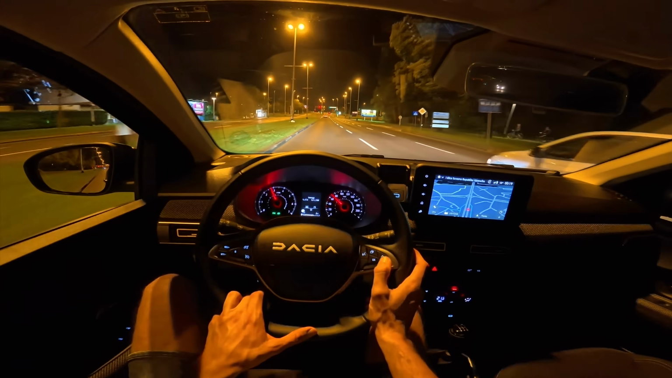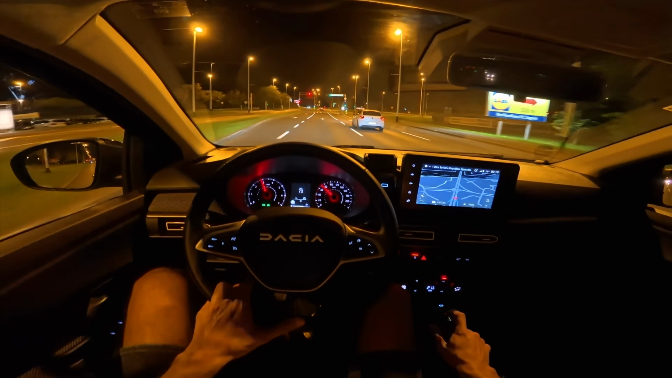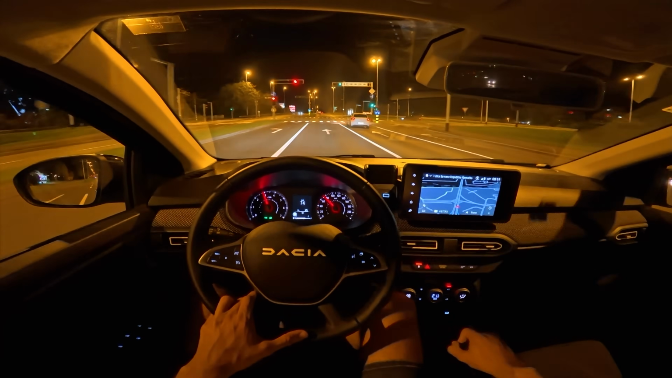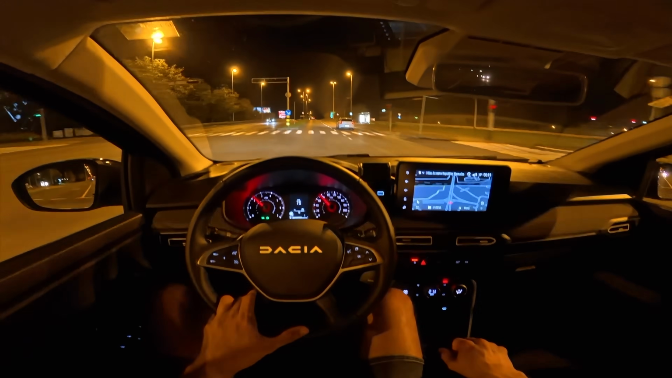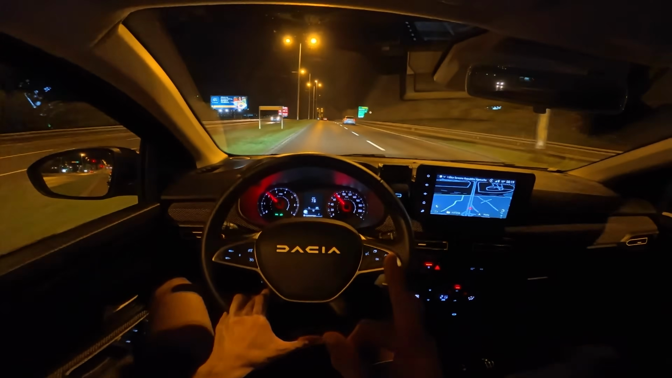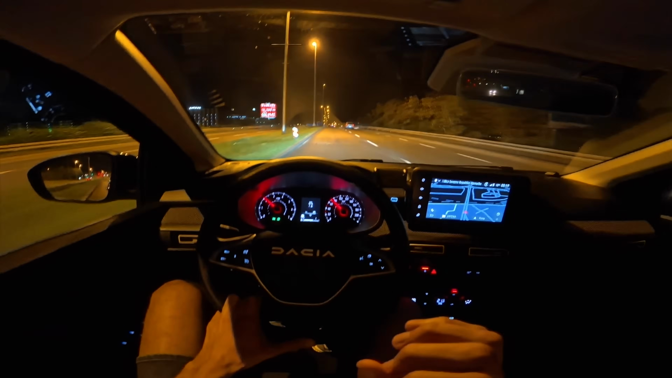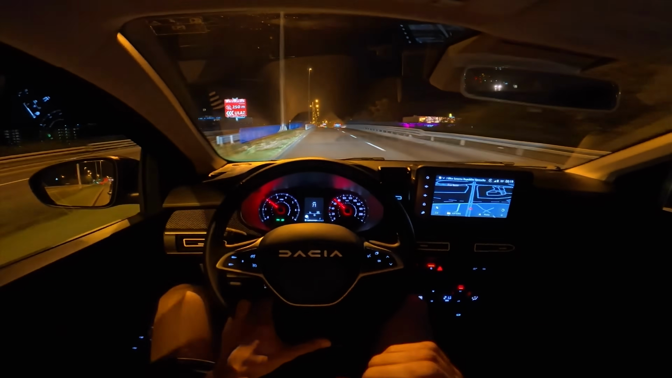Coming to the highway, let me just switch to this one. Yeah, suspension feels comfier. There's a manhole here. I'm going to hit it. Now this one. It's not too deep, but slightly deeper. That was quite comfy. That was a really big one, so I didn't want to hit that one.